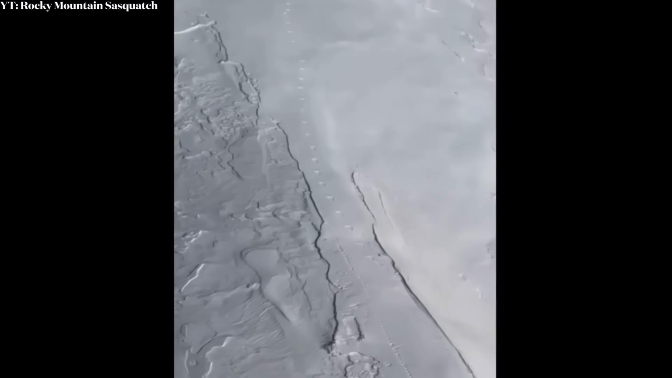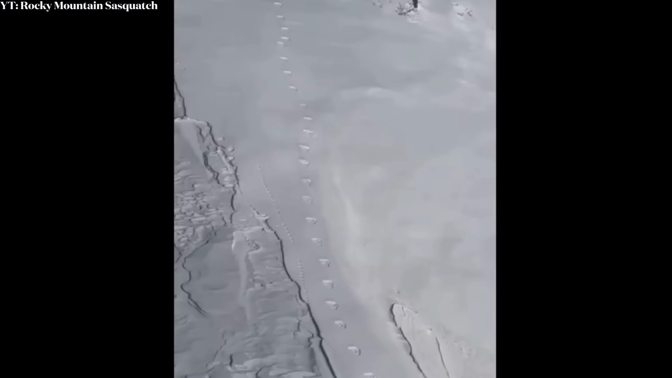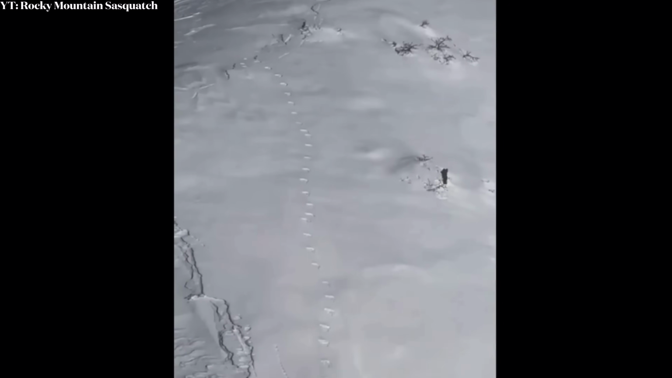This is when RMS offered up another piece of footage taken by a local helicopter pilot. And this may prove that it was indeed a Sasquatch. The pilot flew over this exact mountain range right after hearing about this strange encounter. He wanted to make sure that it wasn't a person and needed to investigate further. And this is what he saw. Massive footprints in a straight line are seen going up the mountain.